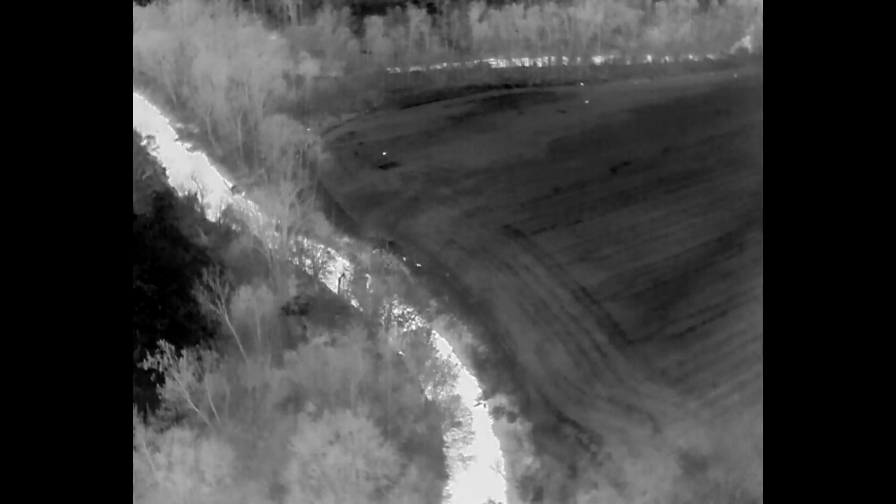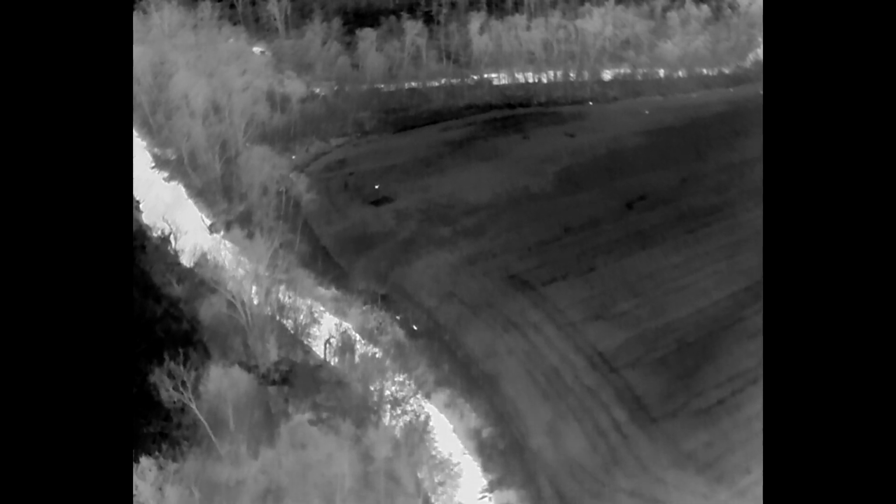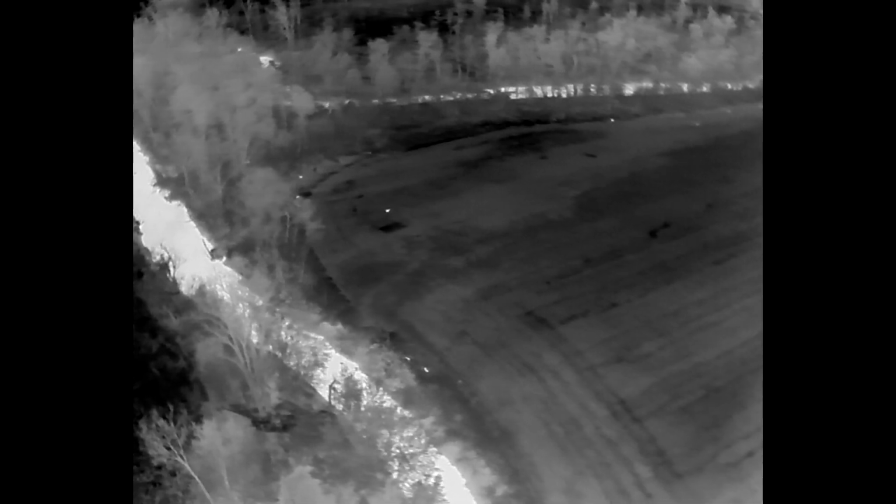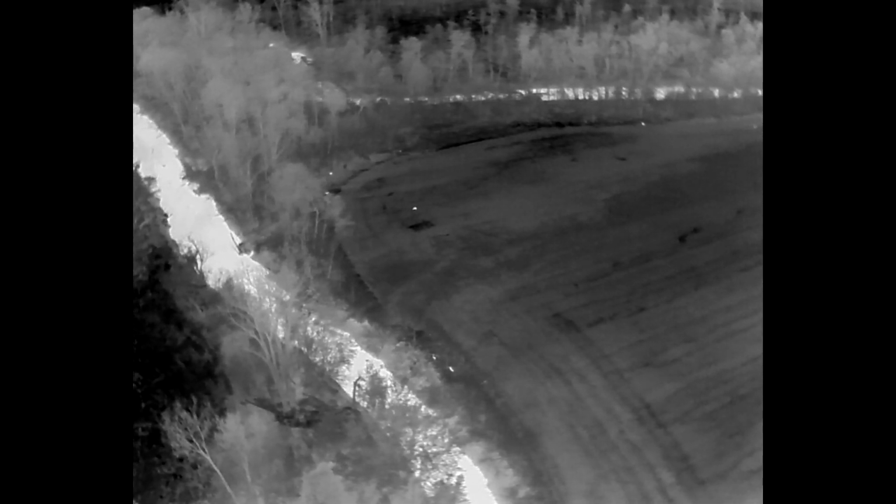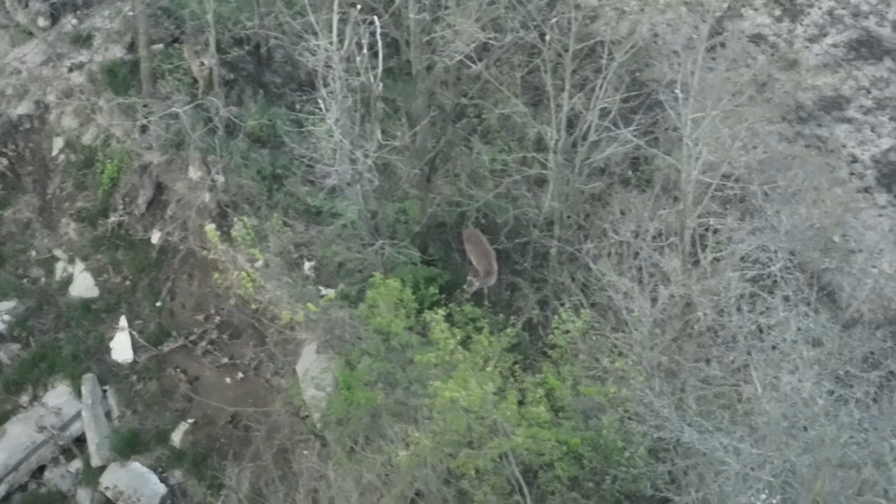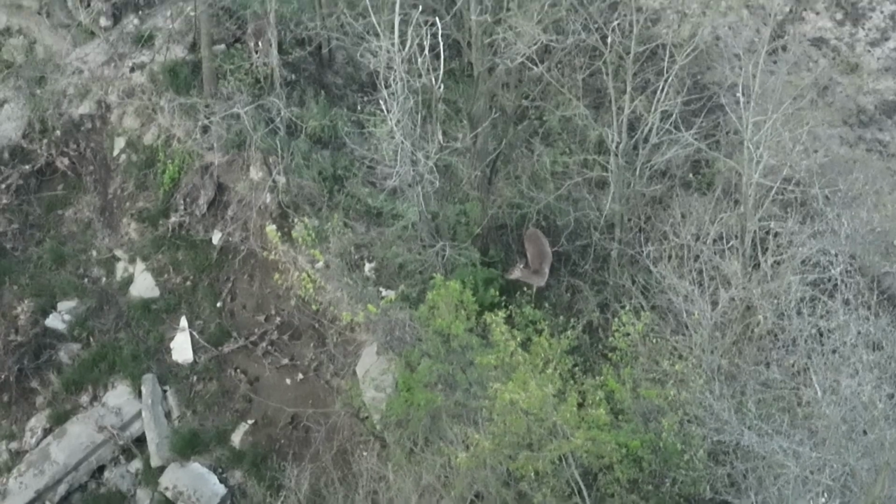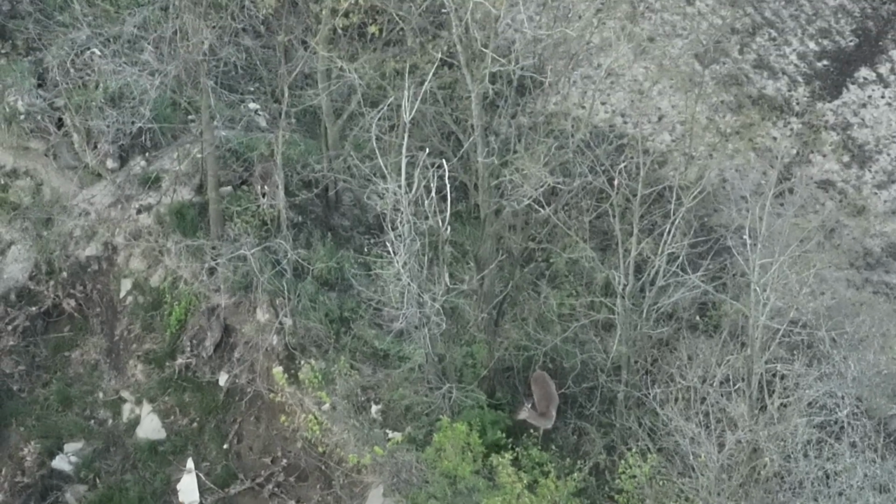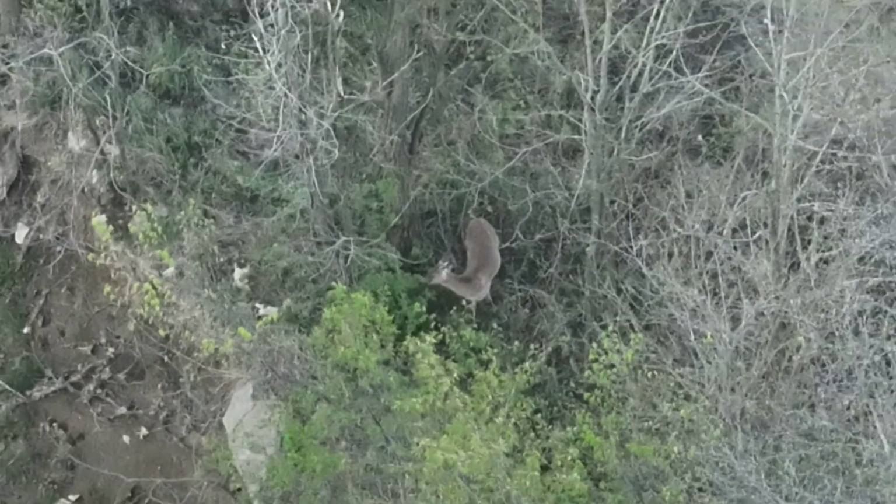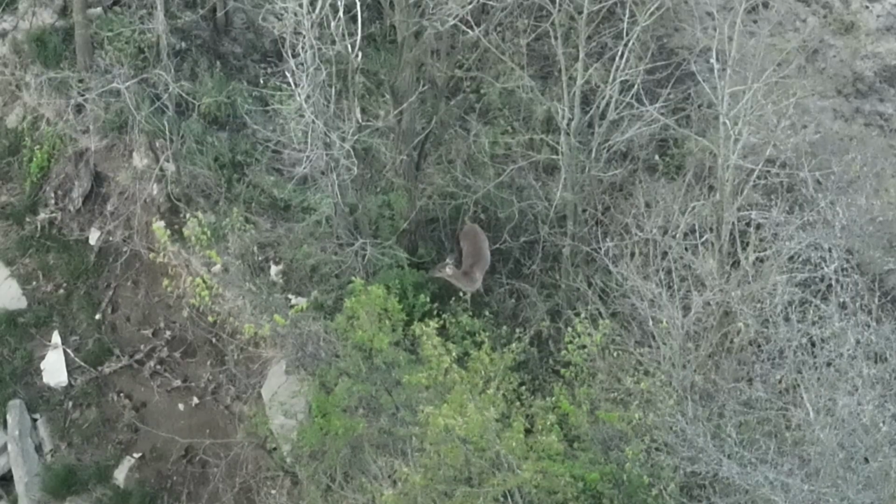So here's a classic inside corner. We see deer milling about. The drone is probably up 330 feet, I believe. No disturbance at all on the animals, and that's what I would like to do. It was very calm this morning, so noise would have traveled. This deer is browsing on some shrubbery. The new buds must taste pretty good. But there's two deer actually in that frame, at least two deer, browsing along, munching on the food.